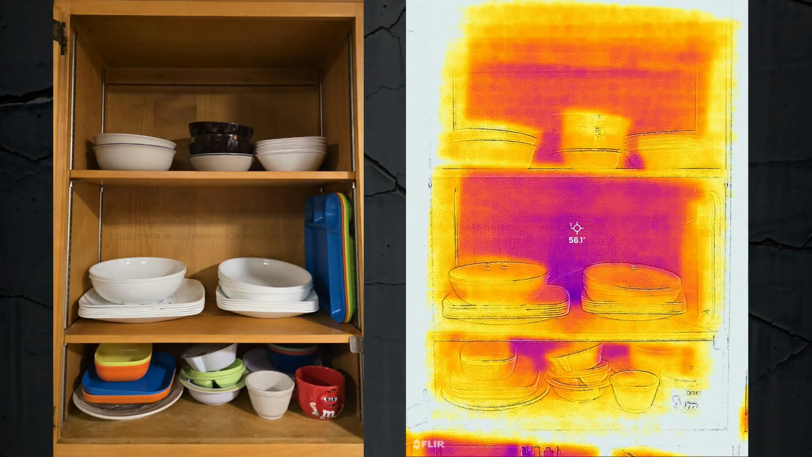Here's another example. Two photos of the same area. This cabinet sits directly against an exterior wall. Notice the dark colors behind the dishes? This is telling us that the room, in this case the kitchen, is lacking appropriate insulation between the walls and cabinets. Heat is clearly being lost, and now we know exactly where.